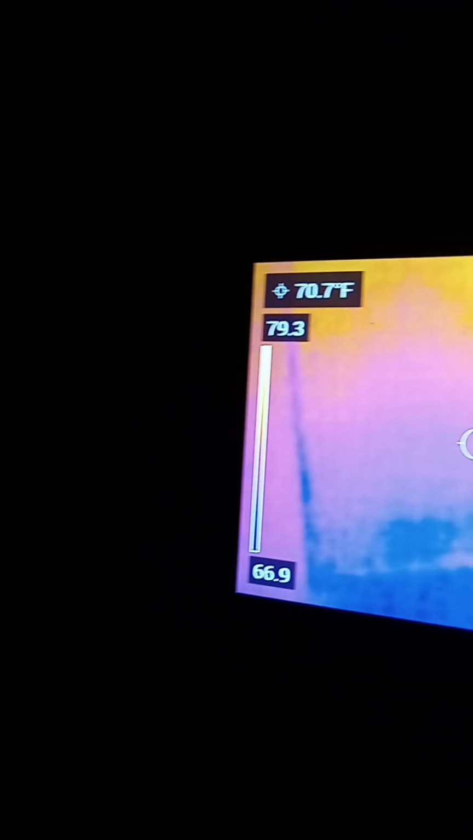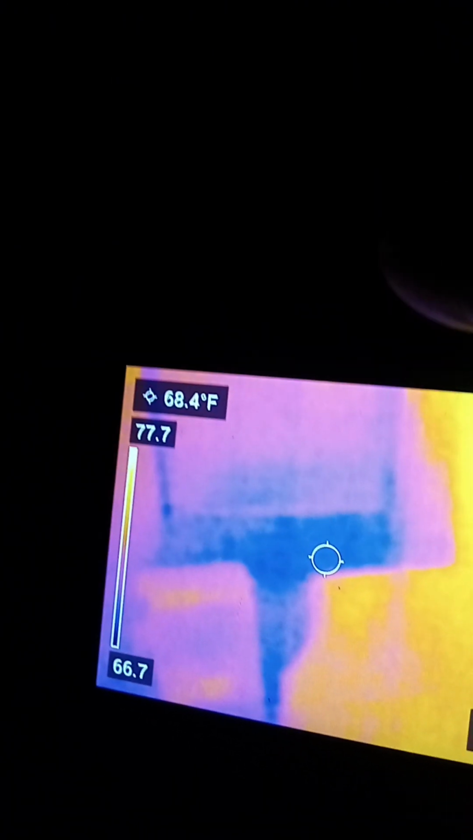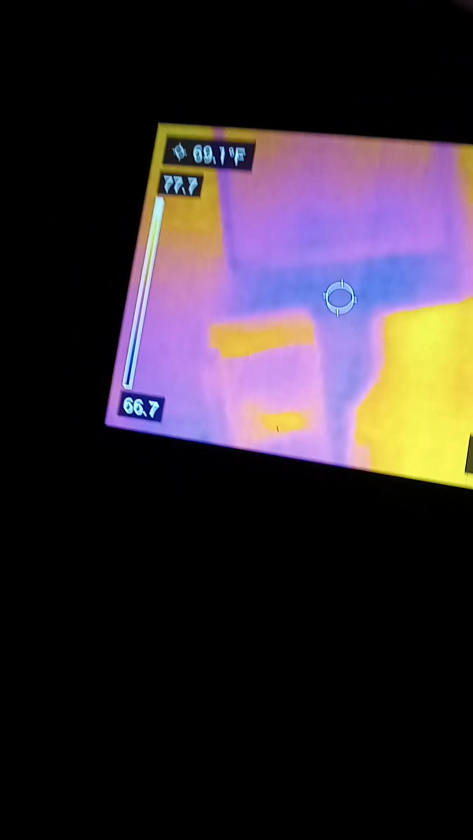All right, let's look over here. Let's see what we have. That's another window. That area there is usually a cold spot or a cold area, about that temperature and that color.